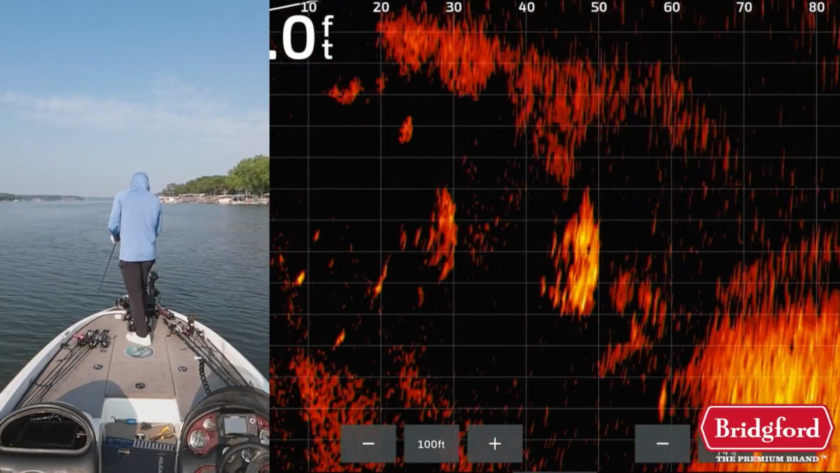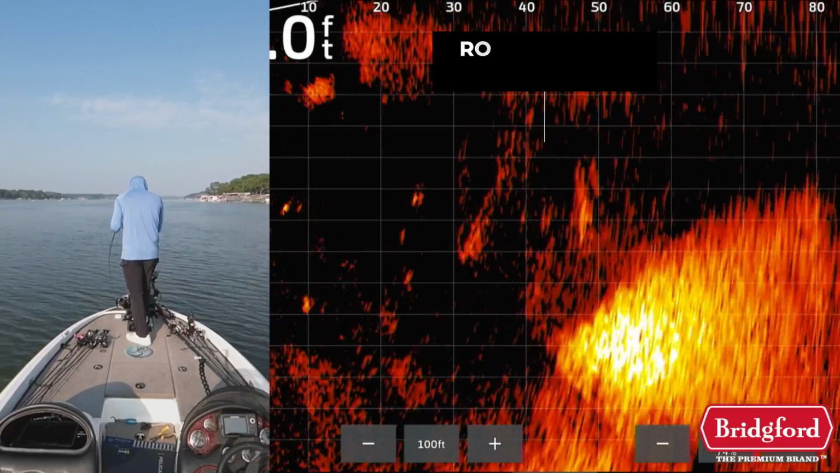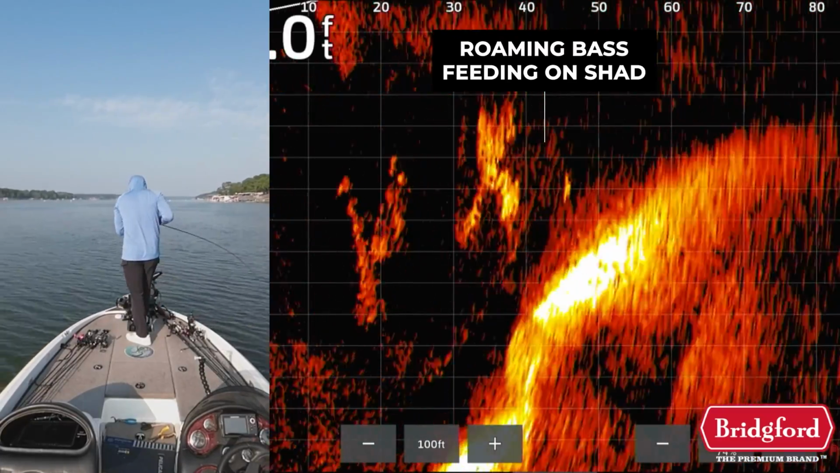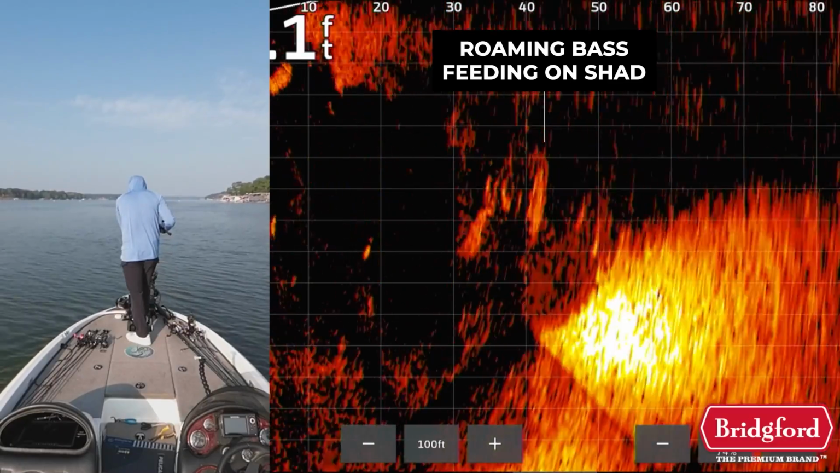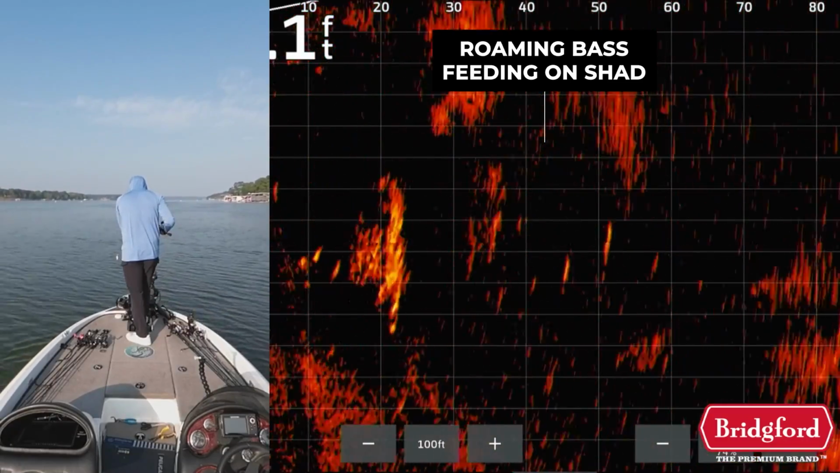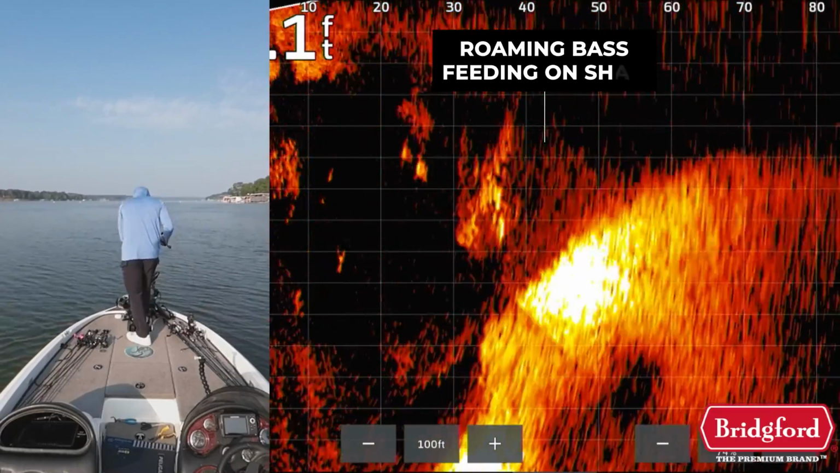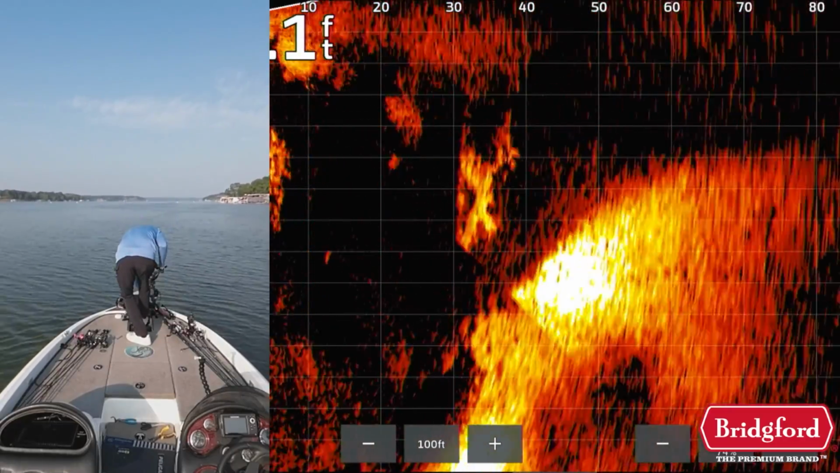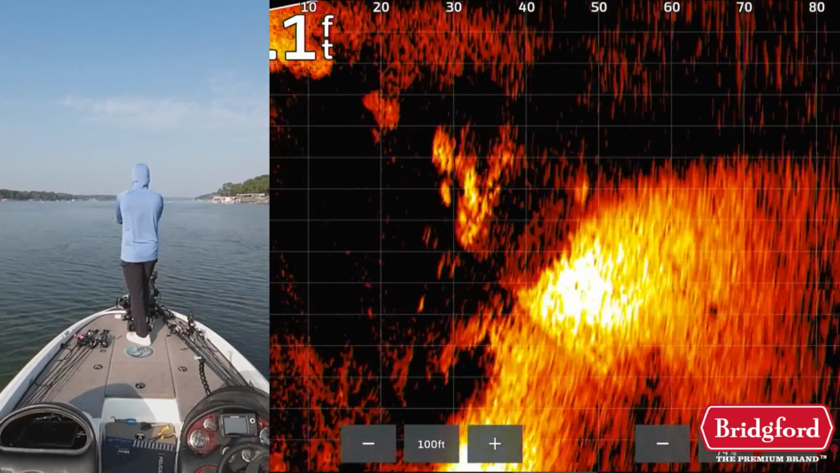After identifying some better quality bass on this ledge, I tried to make a few casts. However, after dropping the live scope, I noticed that the fish I was seeing on 2D sonar were not locked in one position. Instead, they were roaming around the ledge, chasing baitfish either over the channel or right on the lip of the ledge. These fish are catchable at times, especially if you have clearer water.